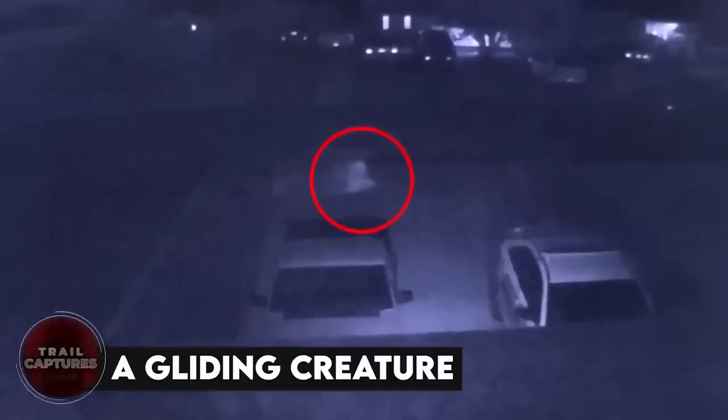A gliding creature. What do we call a person gliding through the streets? Not walking like normal human beings, but moving in some otherworldly form? We call it a ghost, and a ghost is what this CCTV camera ended up recording. Now, don't ask me whose ghost it was, because I don't know about that, but it does seem like he's in a hurry. Maybe he was going on his daily haunting duty. What do you say?